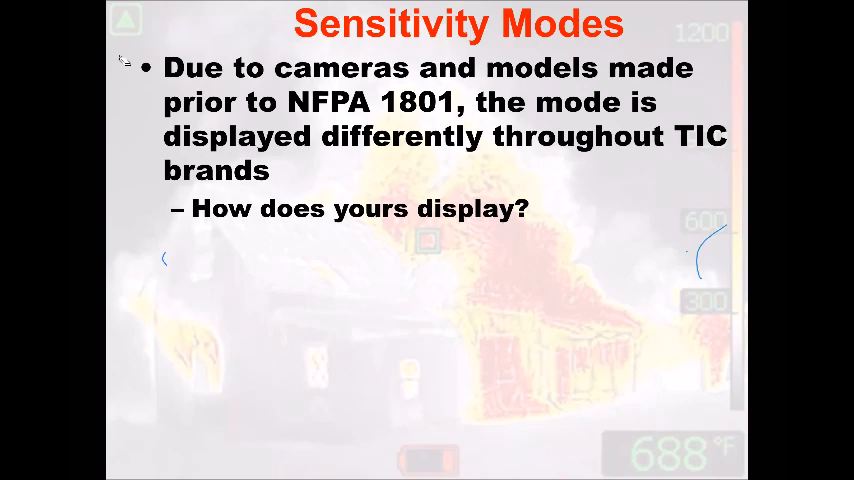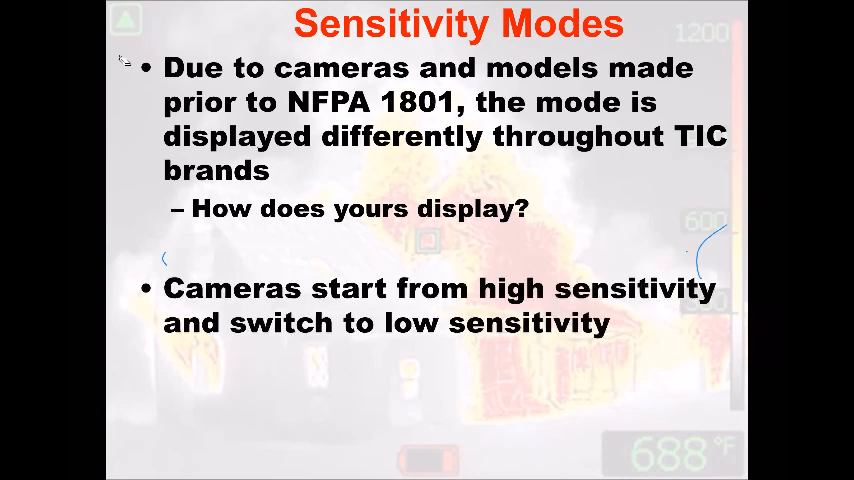If you have a camera prior to 2010, before the NFPA standard, your camera could do whatever the brand wanted to do. There was no set way. MSA used to go from, they had an H and an L for high sensitivity, low sensitivity. One would go from green to blue, and you would never know what that meant. Some would have an M in the top, which I'll show you a video of, and that changes colors, and that was it. So you have to know what your camera does. Cameras go from a high to a low sensitivity.